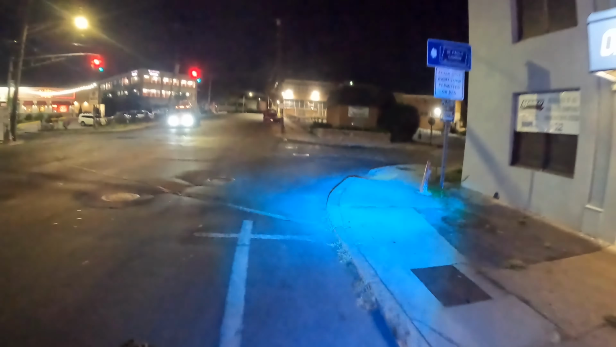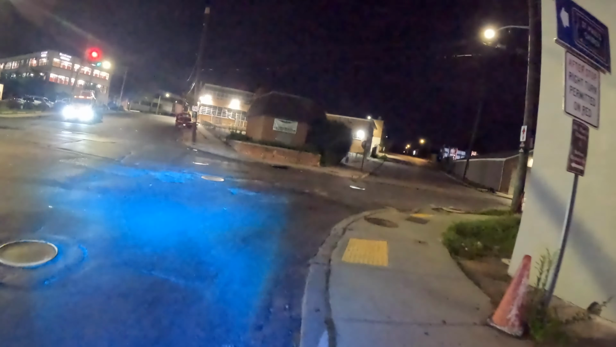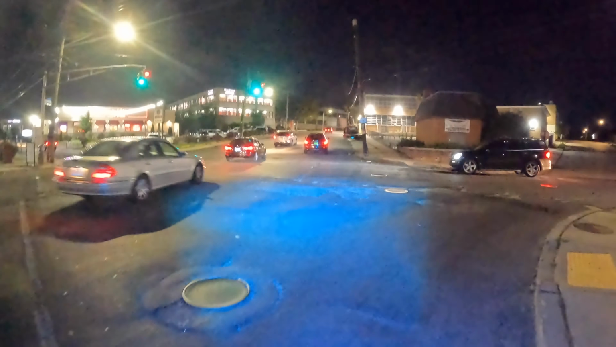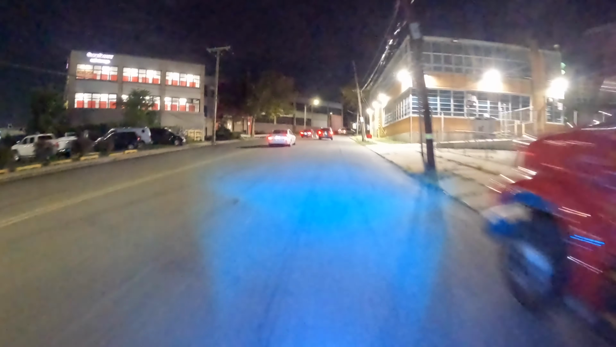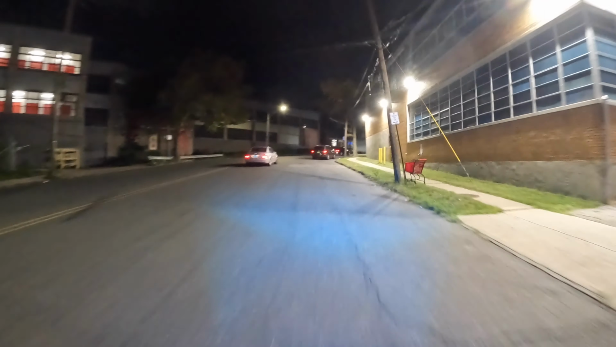I'm gonna turn the Waves on. My battery's kind of dying. I hate the switch on this light kit, but I'm gonna get a motorcycle hand switch, one of those motorcycle switches. Kind of like those.